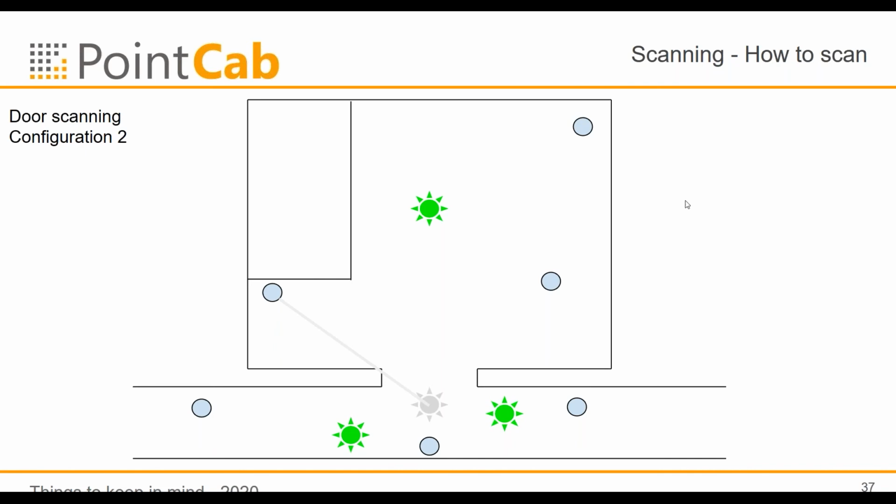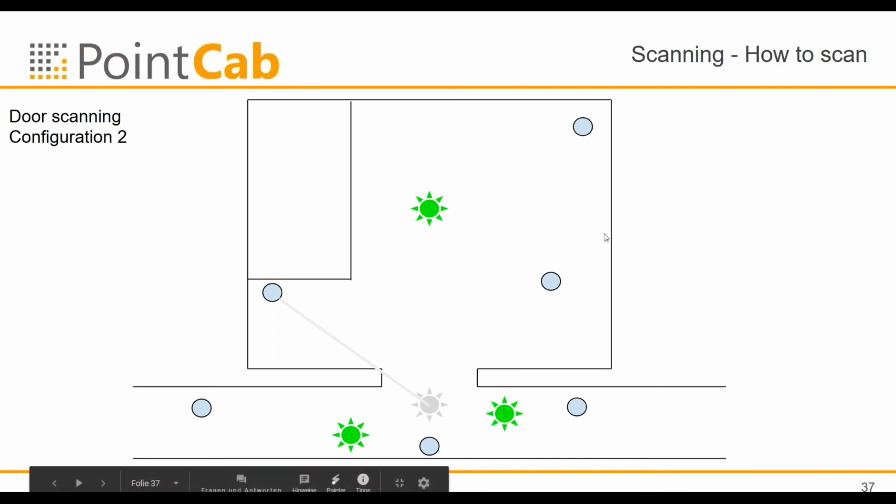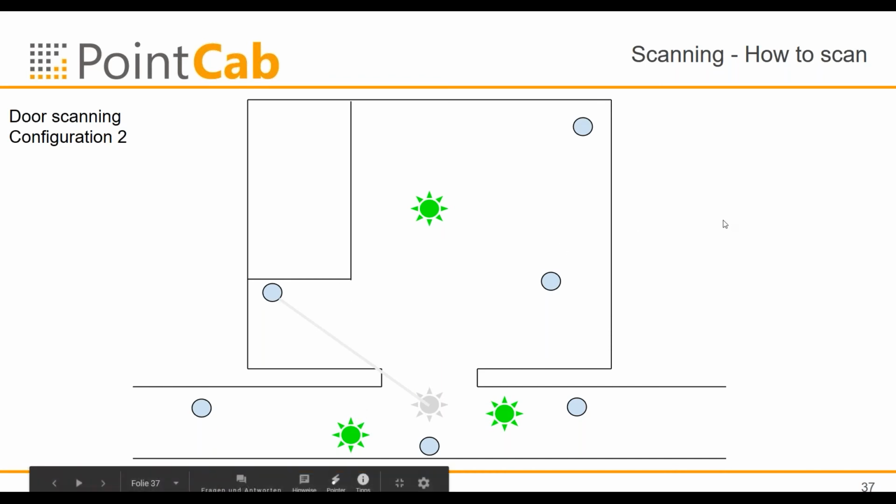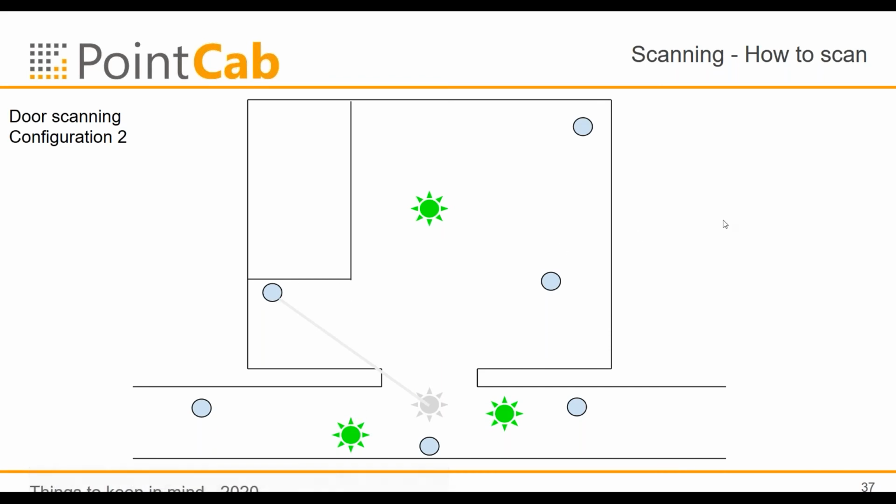Yeah, you see what kind of error you can easily make if you place the spheres wrongly. Now we have the three spheres here close to one line, and the one sphere here, which would be right, is not perfect. It is completely useless because it is not seen by any other scan. Right. Yeah, so this was my fault.